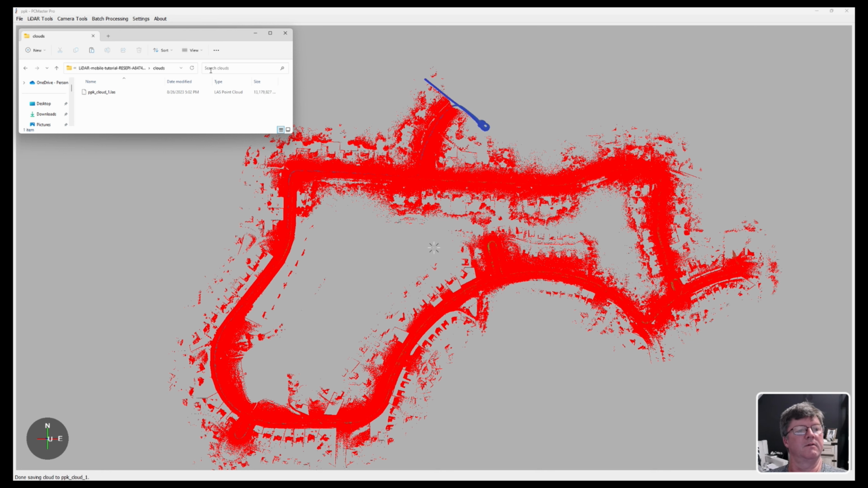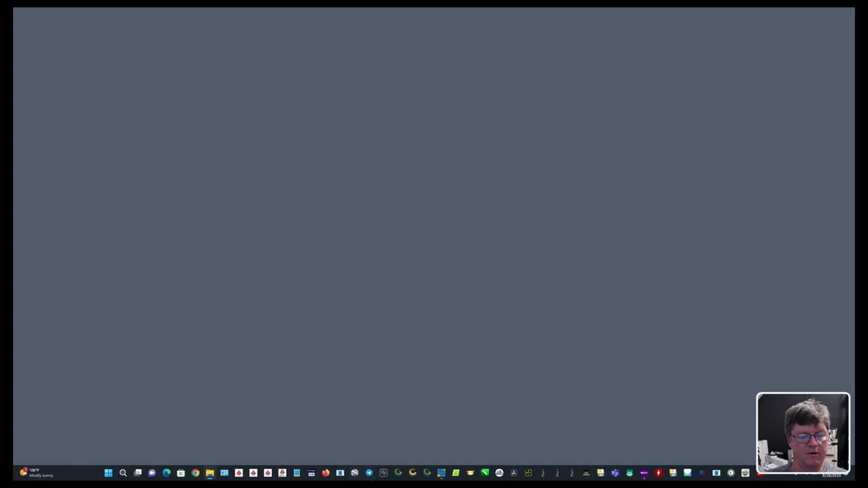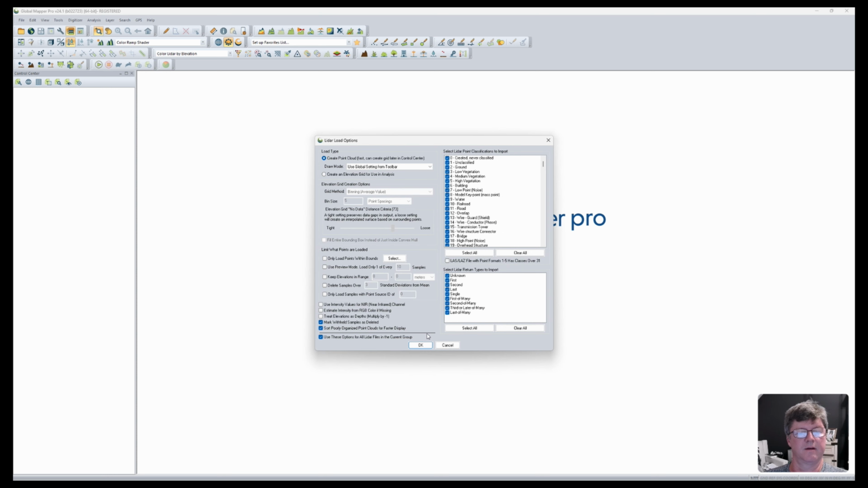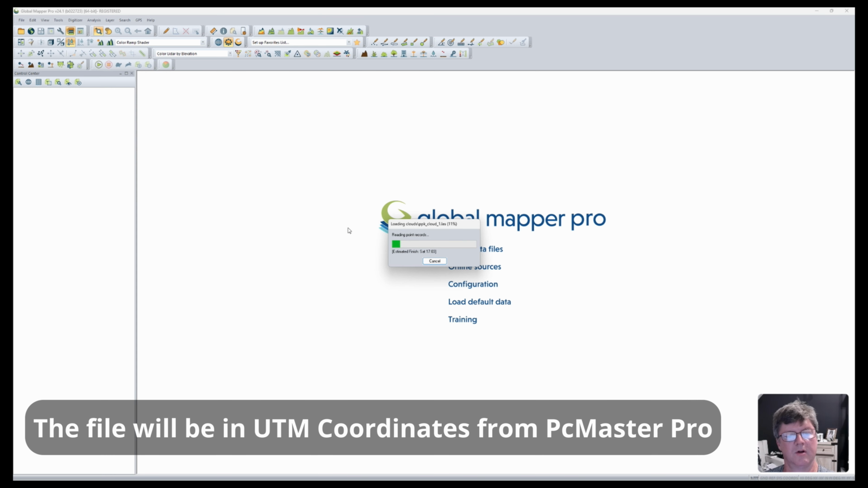All right, there we go. The file is completed, it's done. Let me just move this out of the way. And we can go ahead and close this right here. What I'm going to do is open up Global Mapper Pro and bring it into that. Okay, we'll just drag that in, hit OK. And it'll take just a second to read all the points.